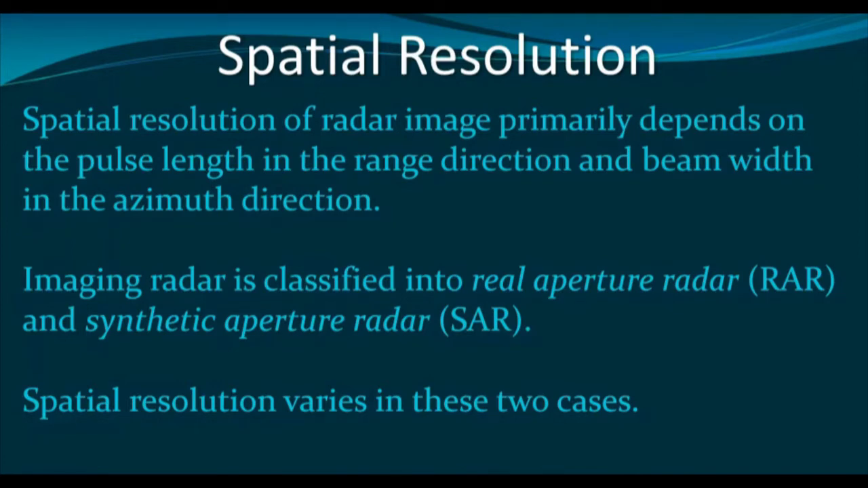However, we have to understand that real aperture radar is the initial concept of the radar, and currently it is not being used in any of the cases. So, whatever imaging radar systems we currently have, all are synthetic aperture radar. However, while discussing the spatial resolution, we shall discuss them one by one.